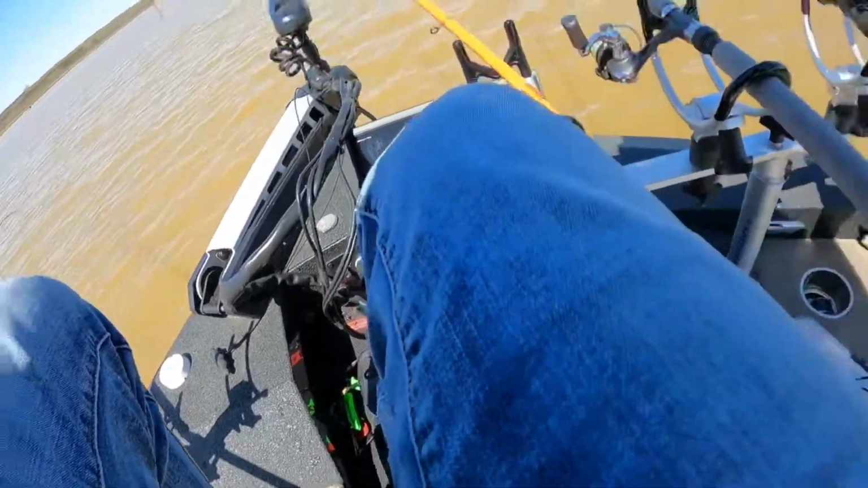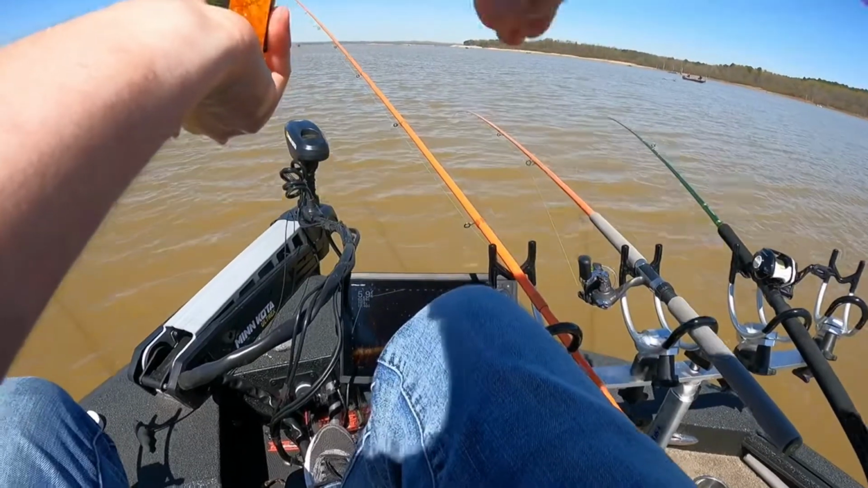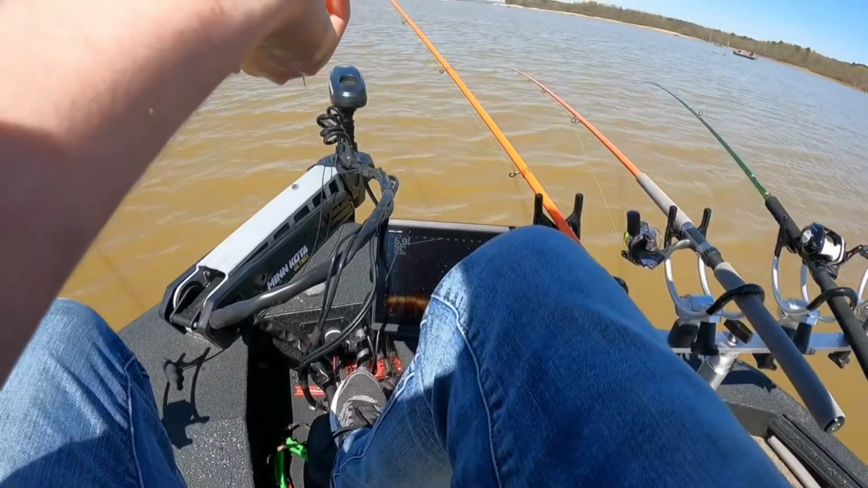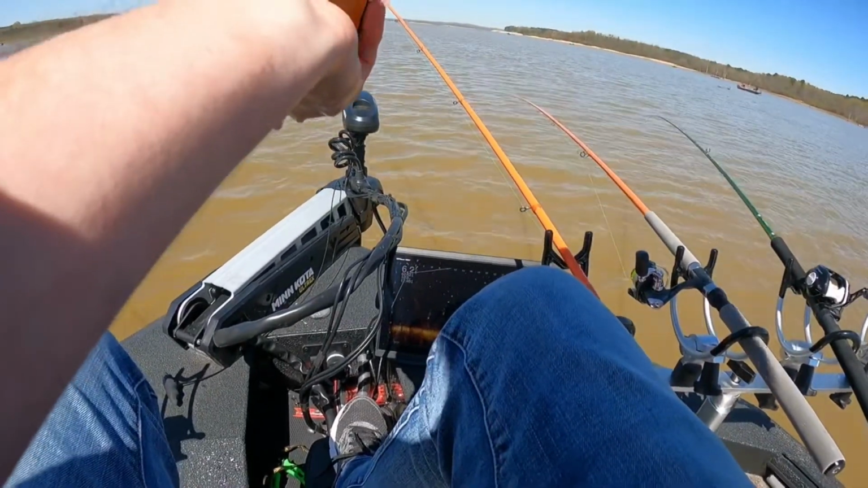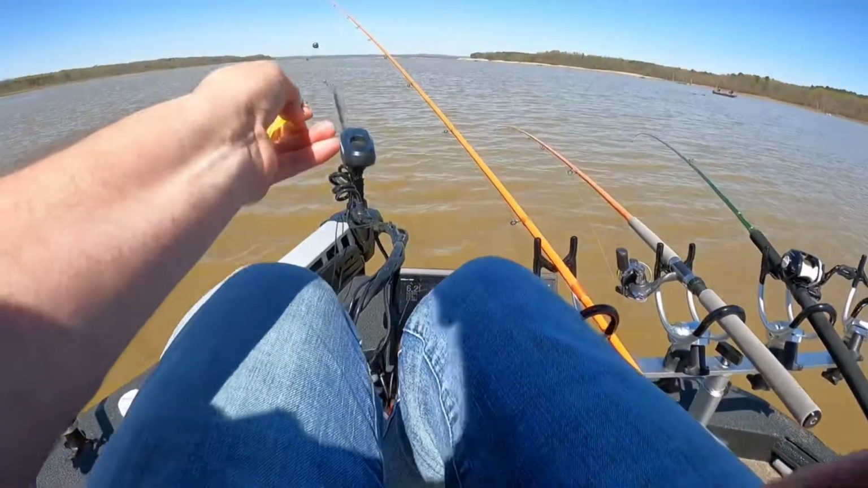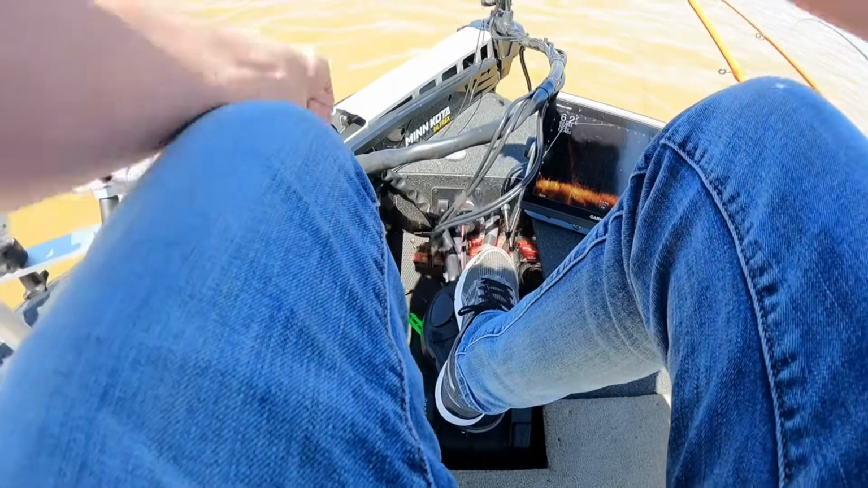And I got these little crappie fireball things, and I've never used them before, but these fish are absolutely loving them today. It's kind of like that power bait stuff, but it's almost like a little rubber ball. And they seem to really be liking those.